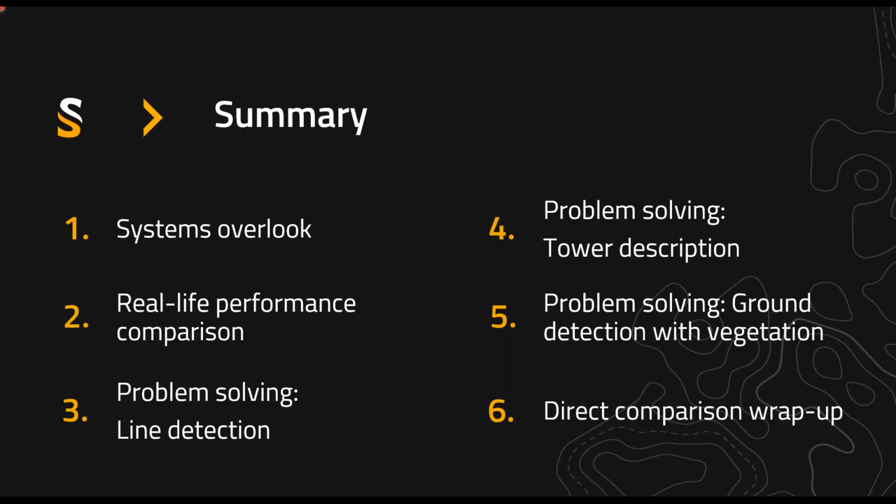We will start with systems overlook, showing you which systems will be talked about today. Then we'll move on to the real life performance comparison and then go to more detailed problem solving, such as line detection, power description, and finally ground detection with vegetation.